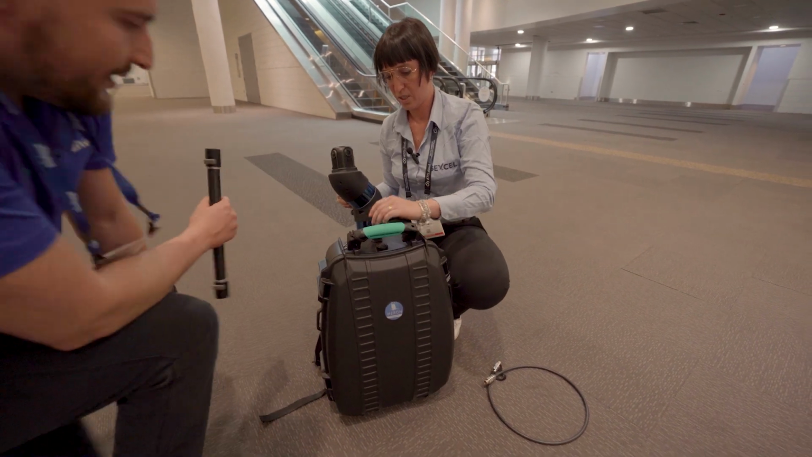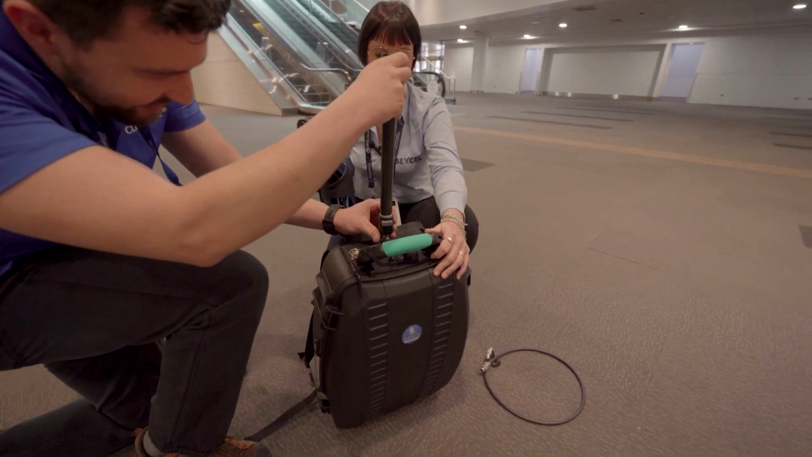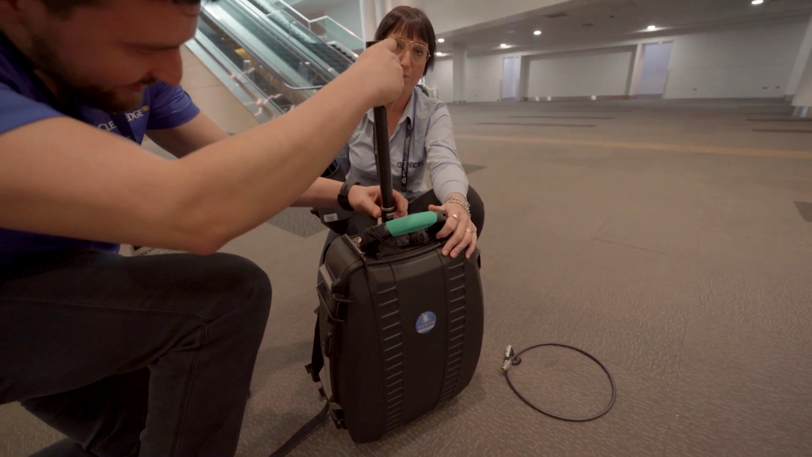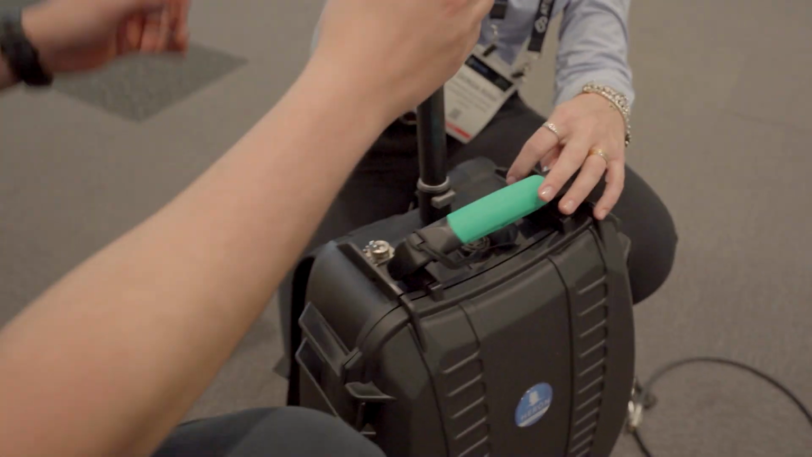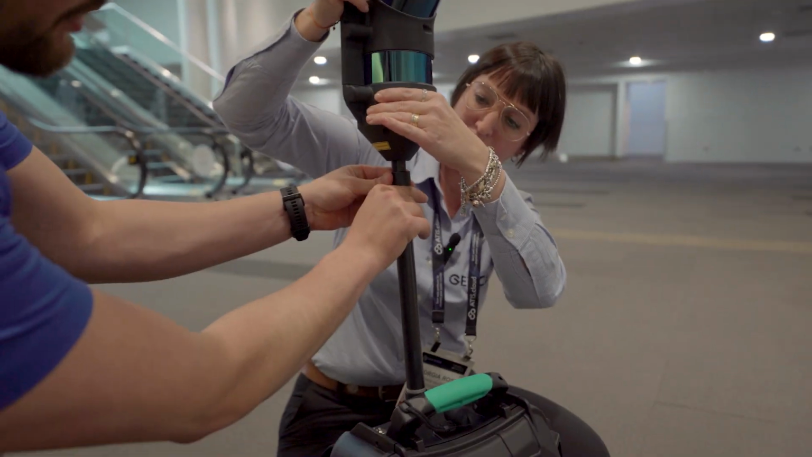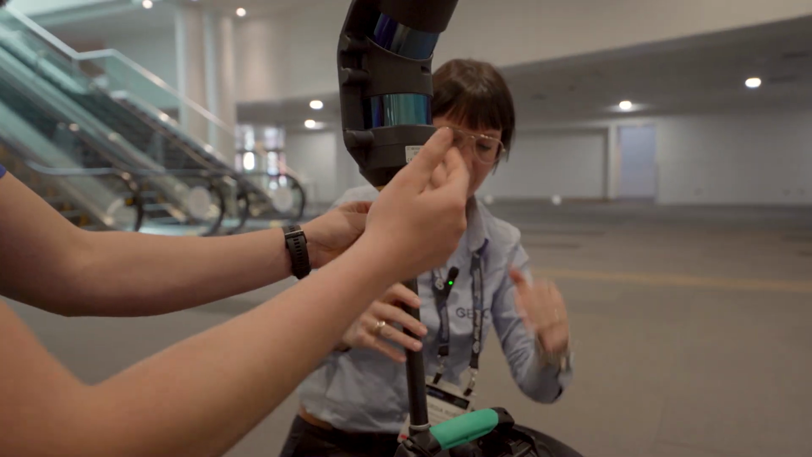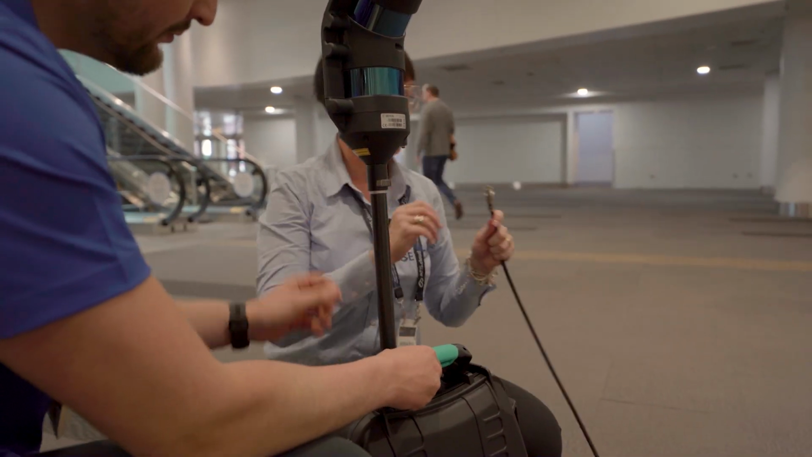Okay, so now we can mount the pole. Let's make sure this is the right mounting way. Mounting the pole is very easy because you have a little red dot. Fix the capture head, get it aligned right there, press down the button, slide it in, and there we go. We're all mounted up. Now we have only to connect the cables.